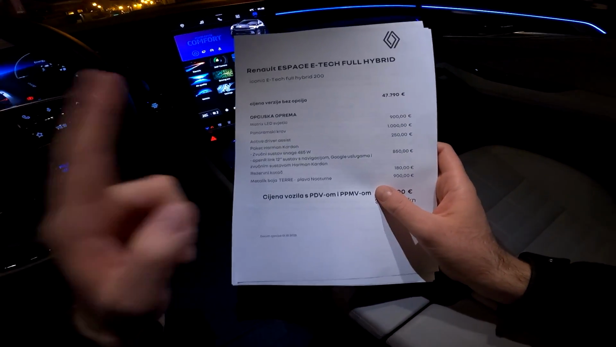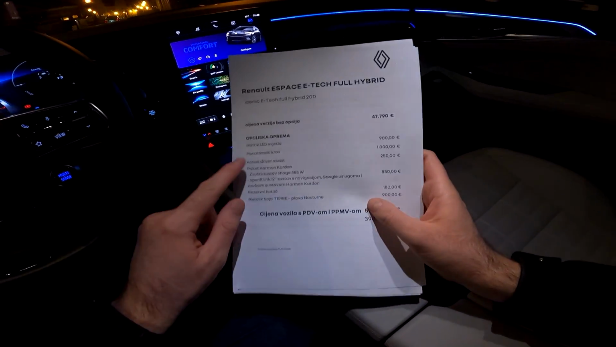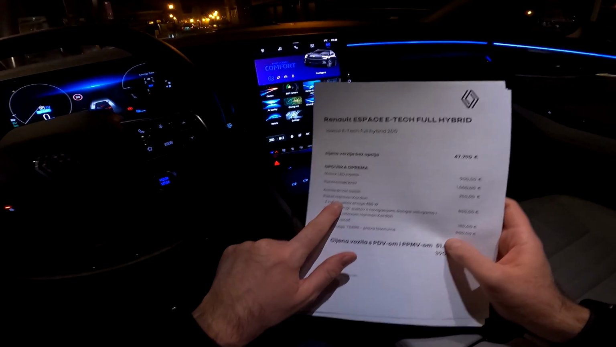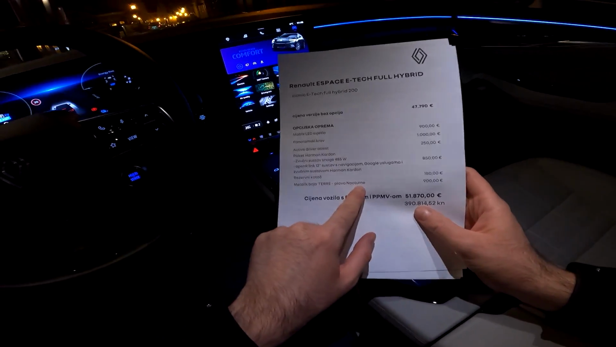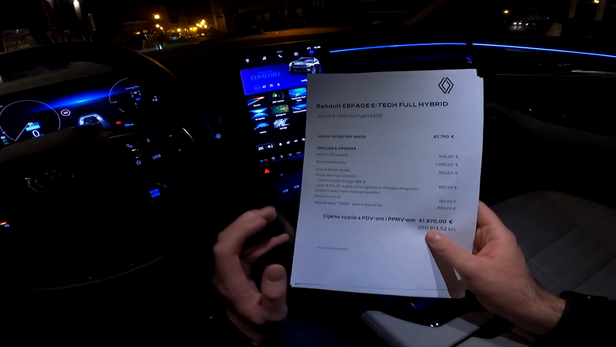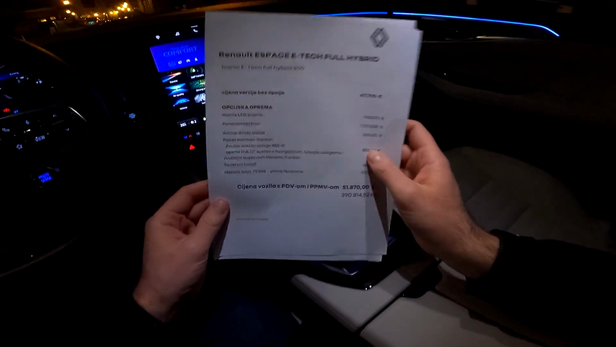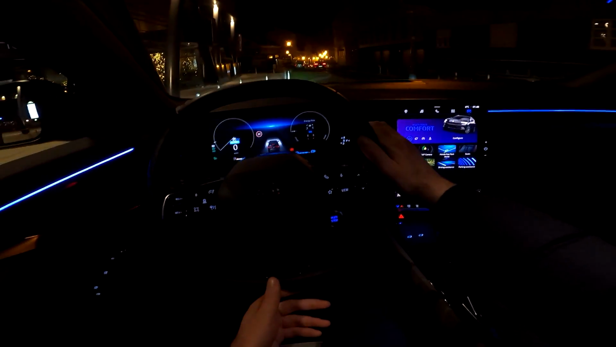So next to the iconic trim, we also have some optional equipment such as the matrix LEDs, panoramic roof, then the active driver assist, Harman Kardon package, spare wheel, and the Nocturne blue color, which is very nice and elegant and goes very well with this trim and these wheels that we have, the 20-inch ones. So yeah, that is the spec list, and